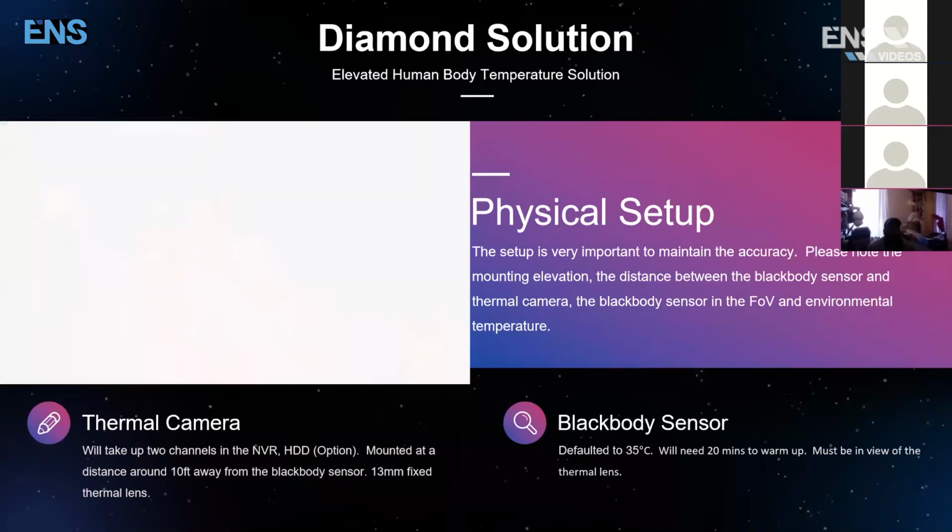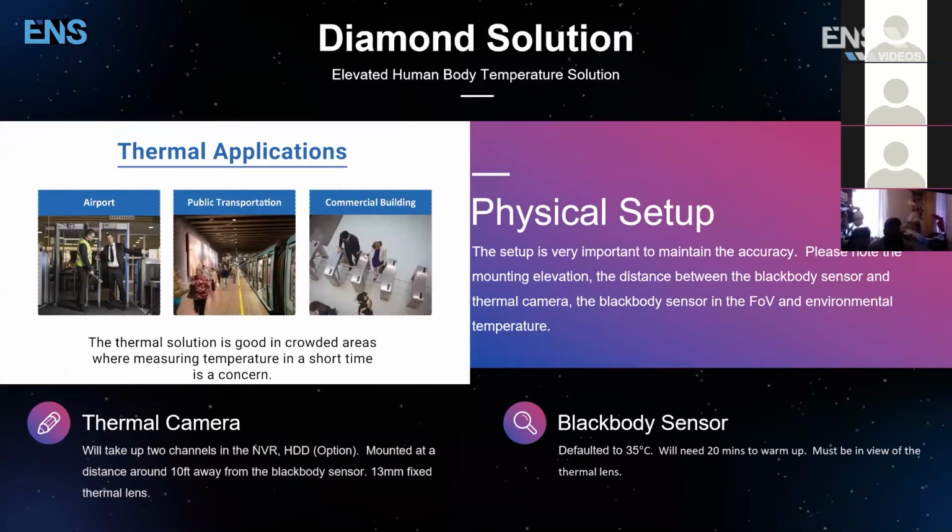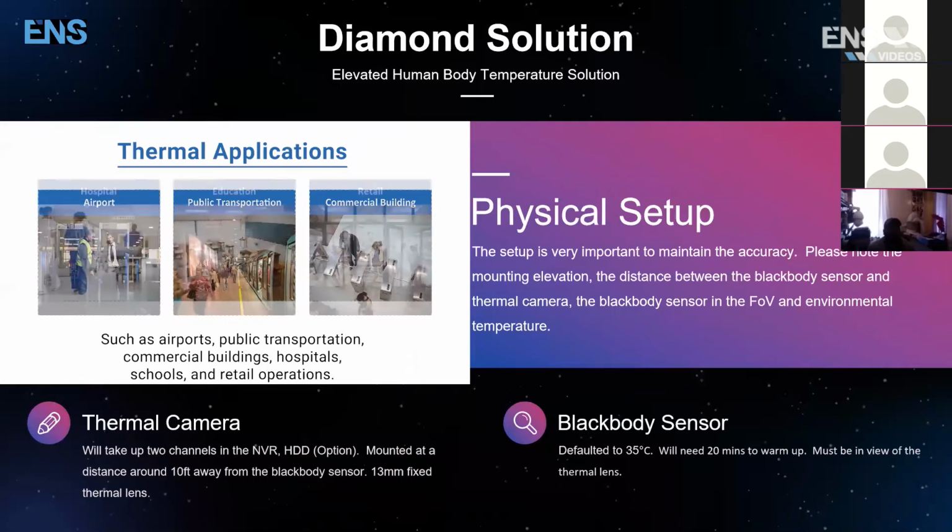Please note the Blackbody sensor that was on the top left. Here's some applications that's already been in.